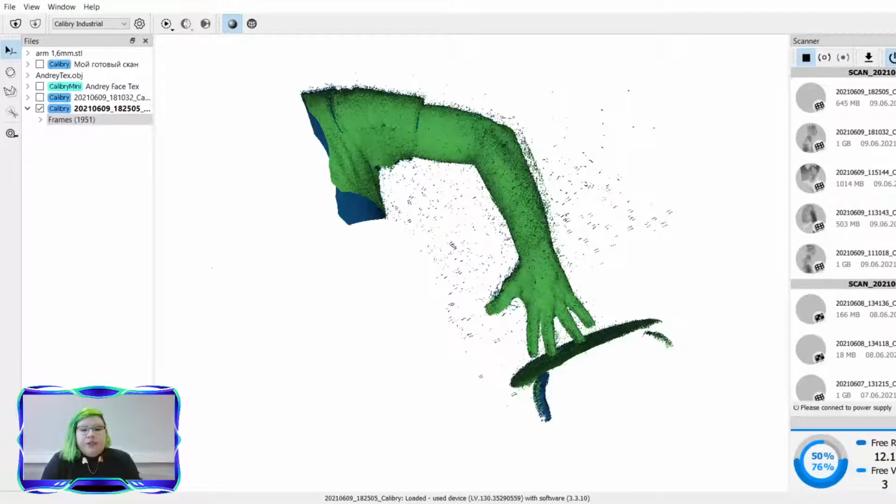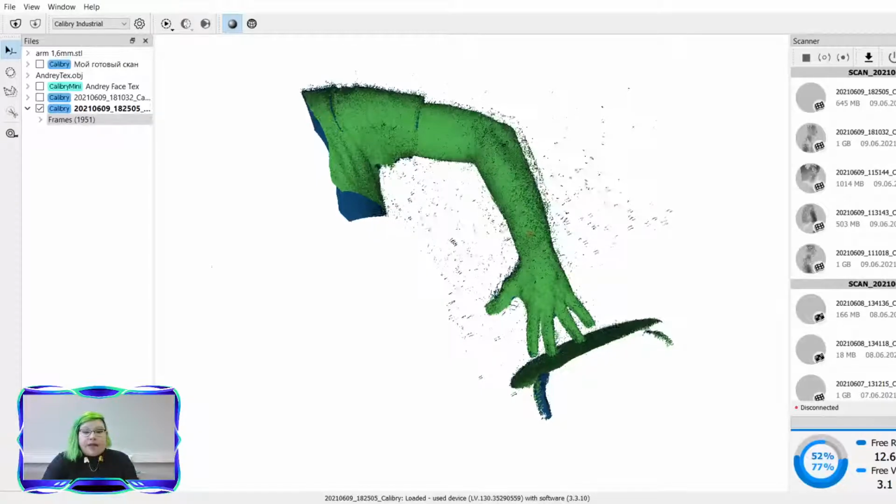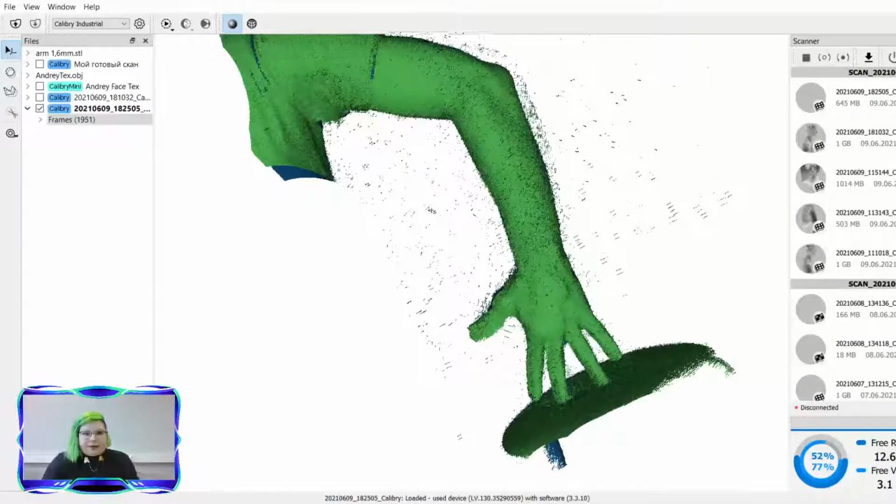So while we will be definitely able to see the features of the face really well, it is not recommended to scan all the way around the head, as towards the back of the head there is not much continuous geometry, and Calibri Mini may have some issues with that.